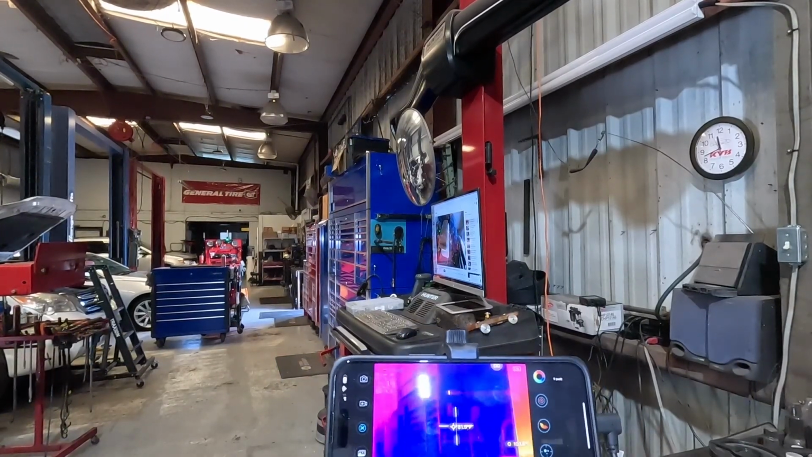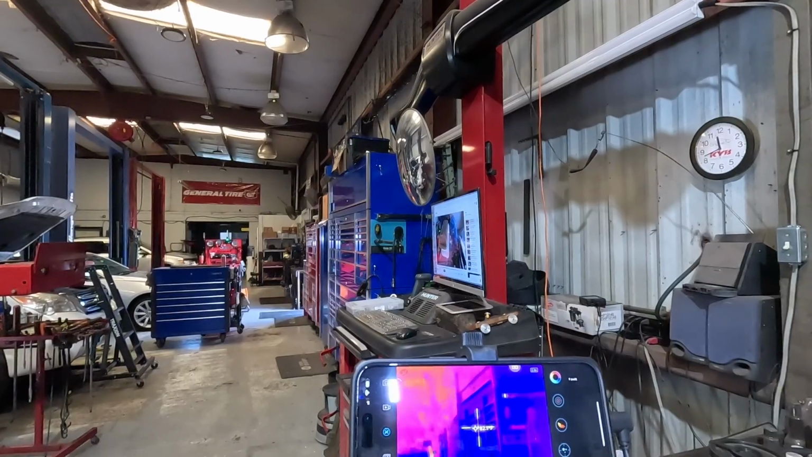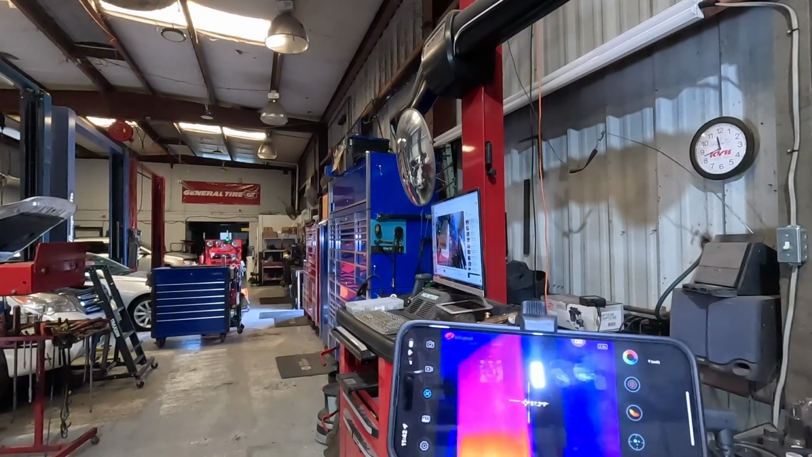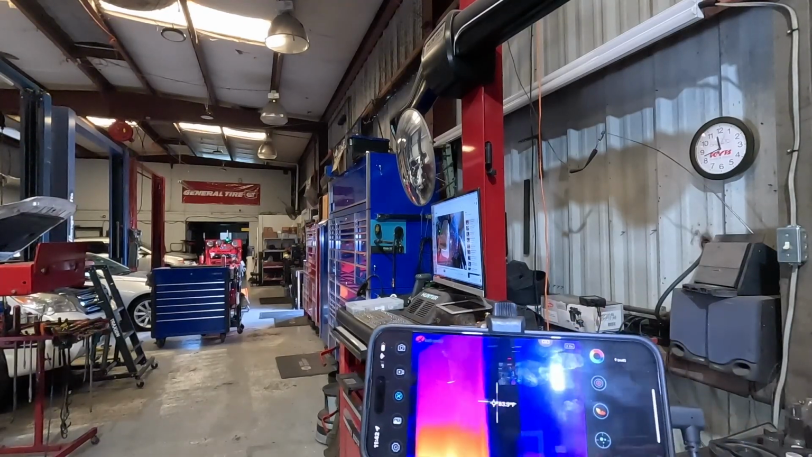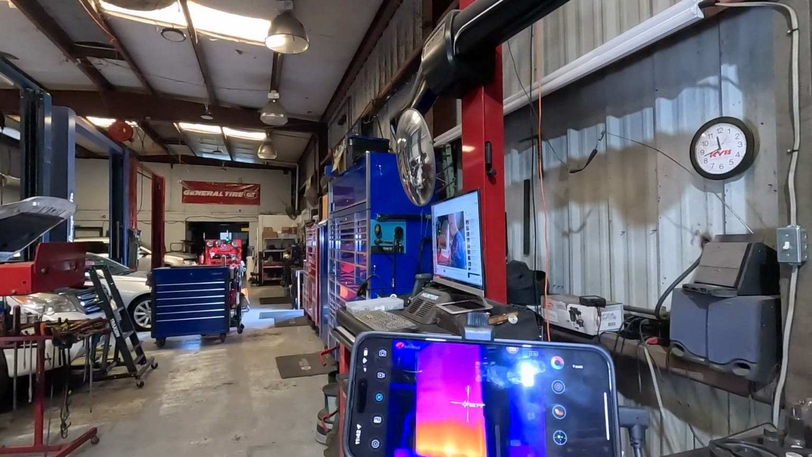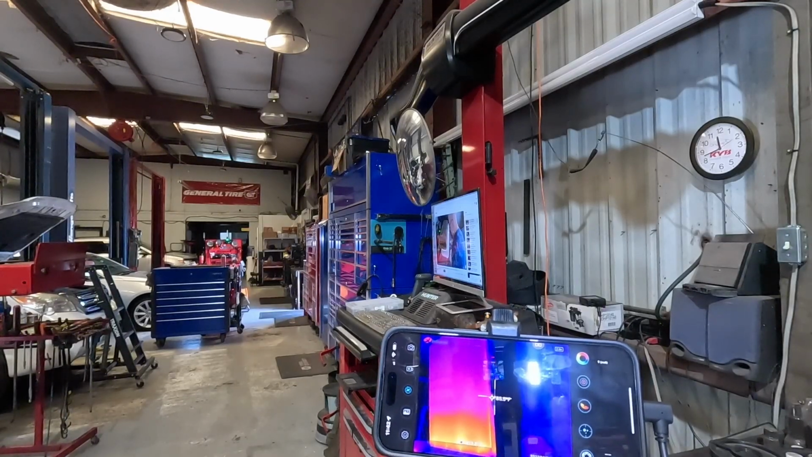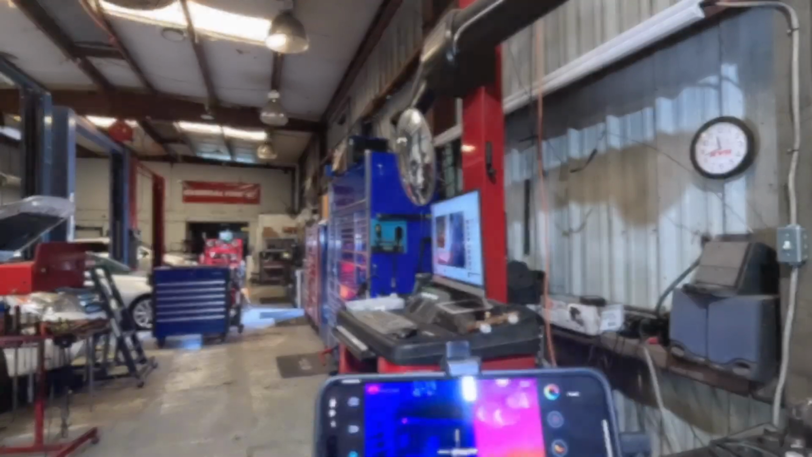I mean, the detail is what I'm most impressed about. I've had a lot of infrared cameras, never with this level of detail. That's what I'm really impressed about at this price point. I've had a $1,500 Snap-on infrared camera. This one's less than $300, so pretty impressed with that.